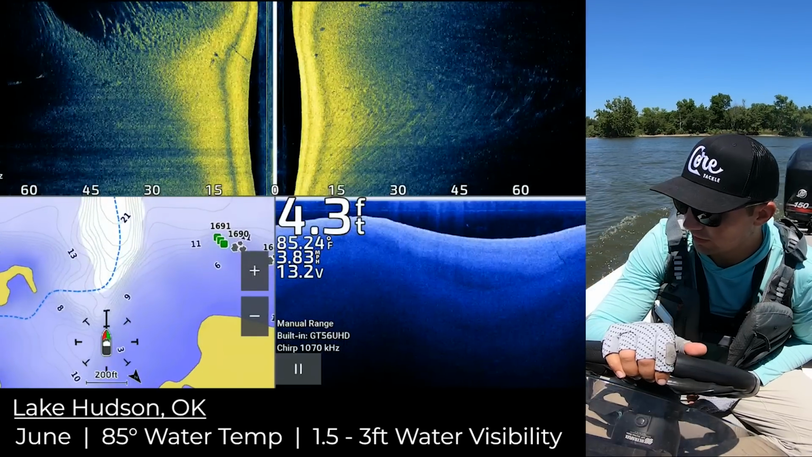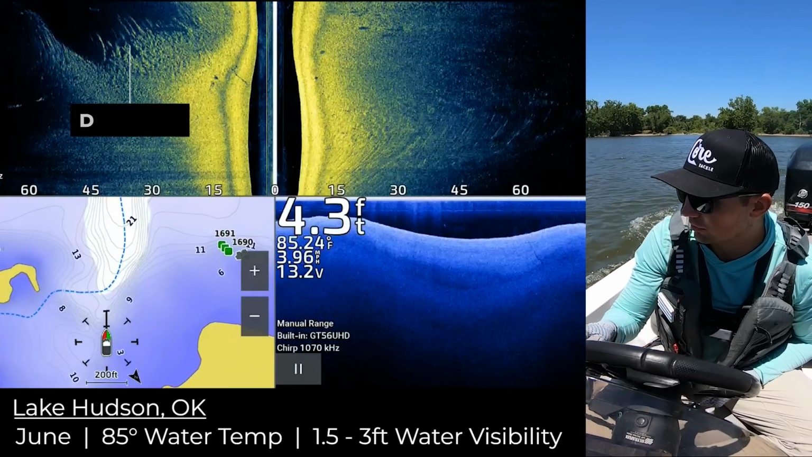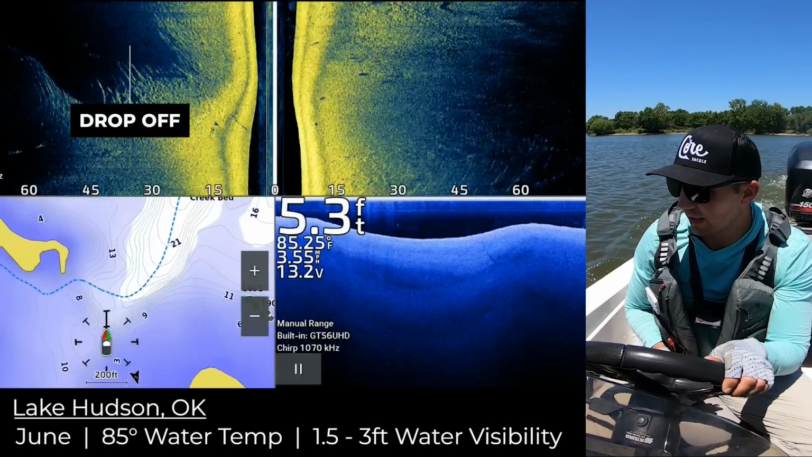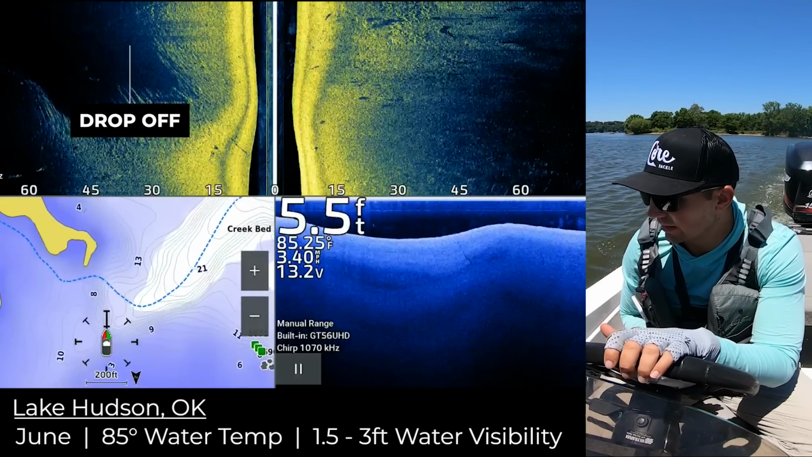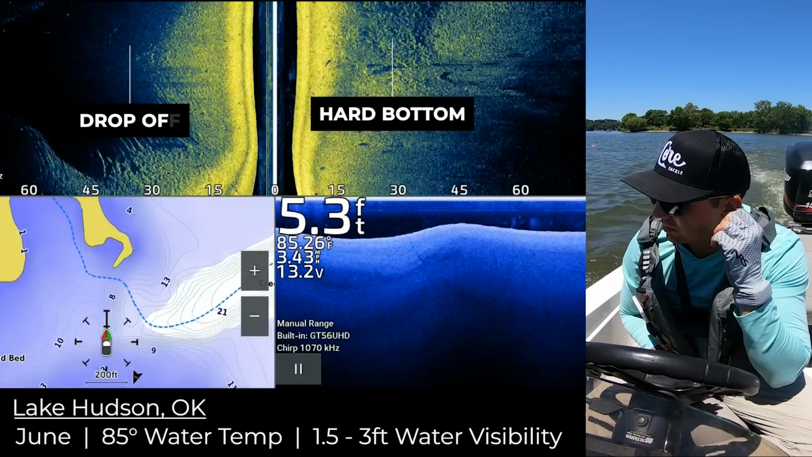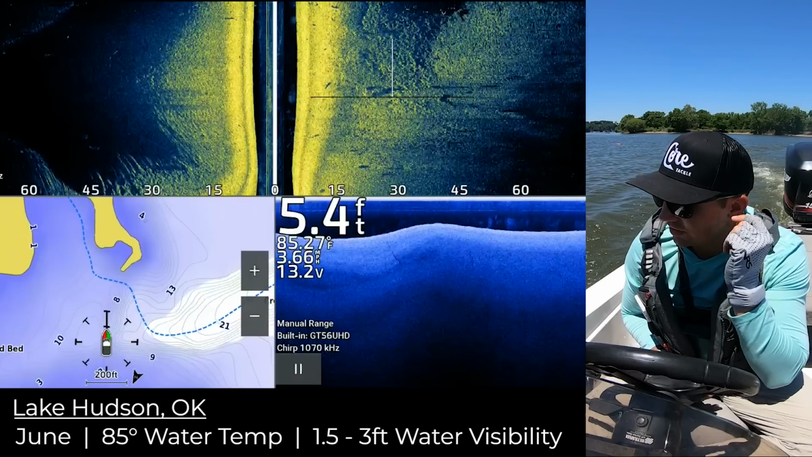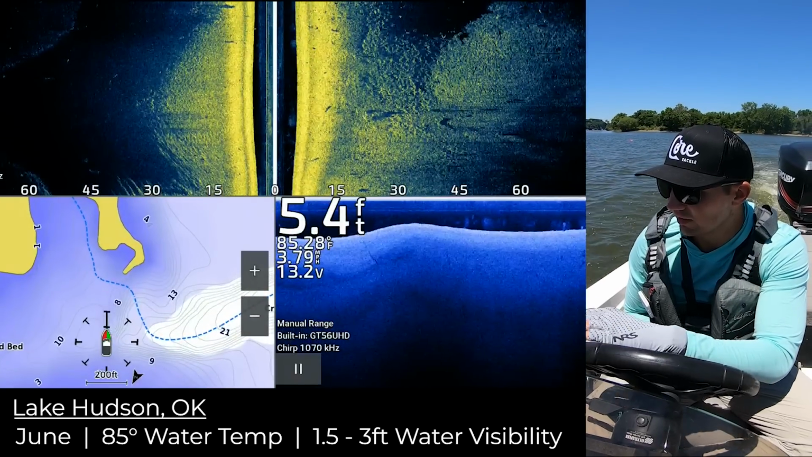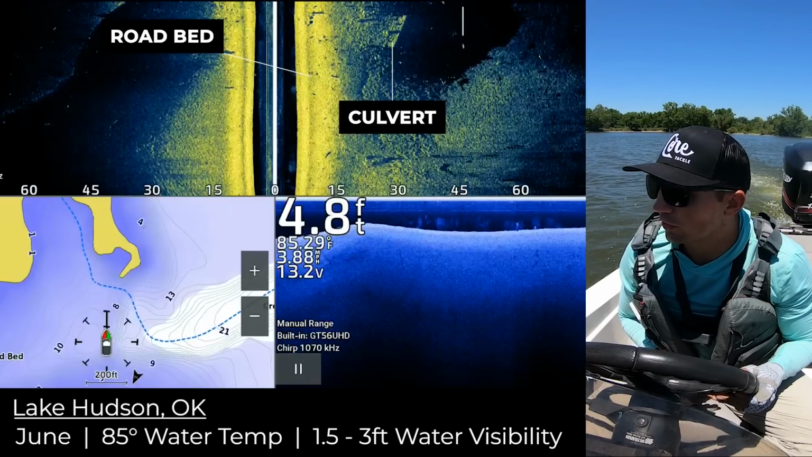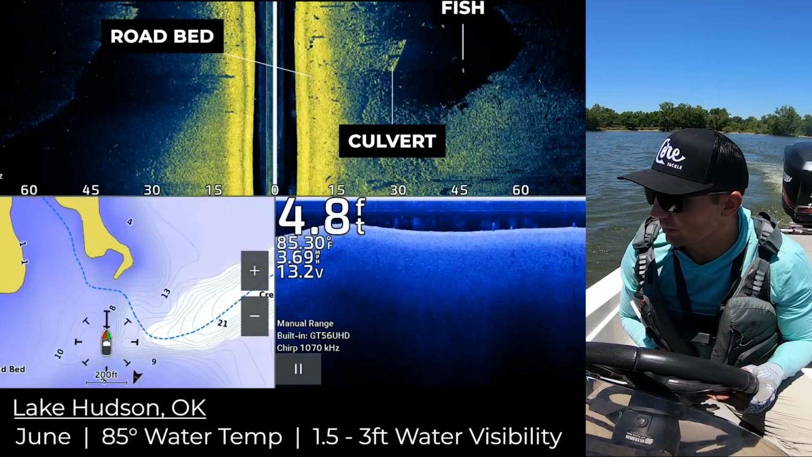There we go, right on the left side of that side scan. That's what we're looking for. That's kind of a harder break right there, a harder edge. And let's see if we can see any brush out here, maybe some chunkier rock. I'm gonna try to stay right on the edge of that little drop. There is a little culvert or bridge or something down there.